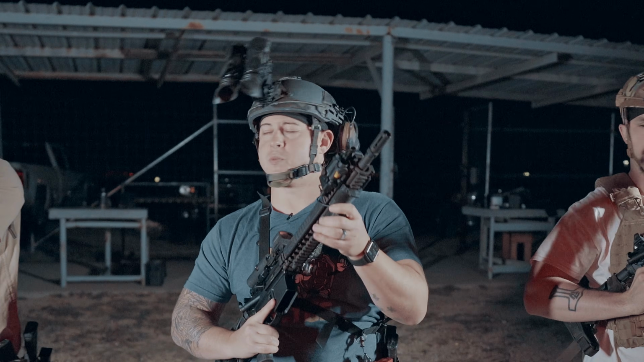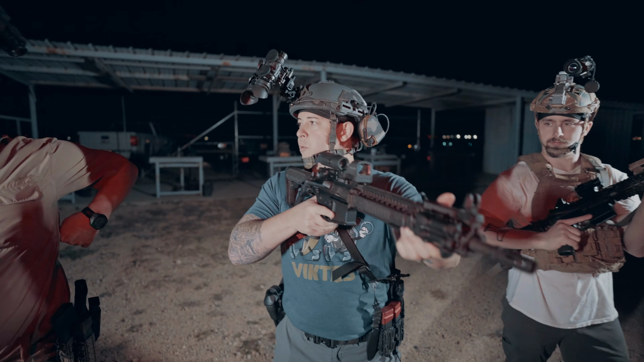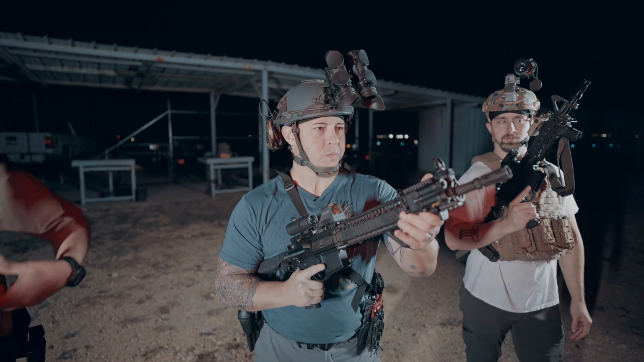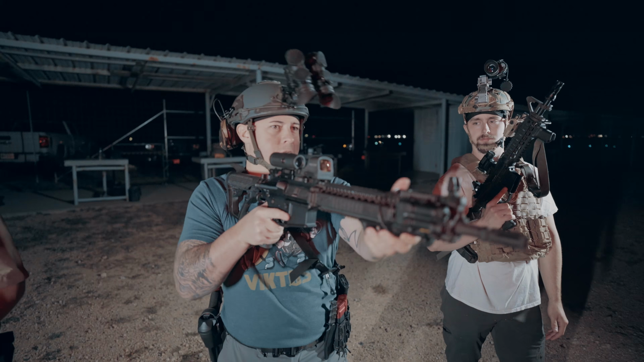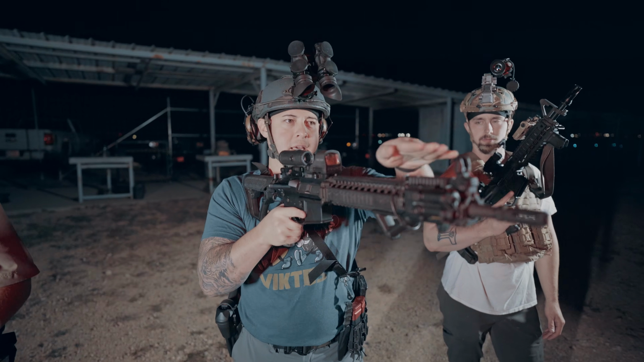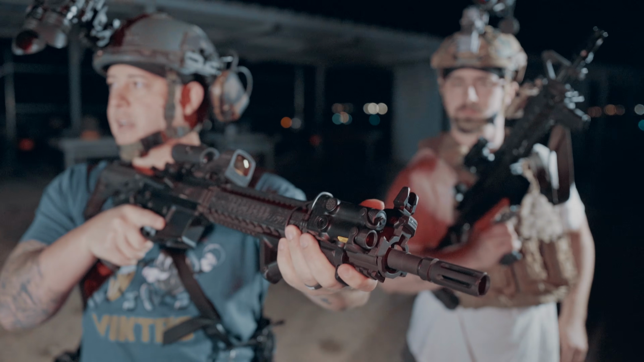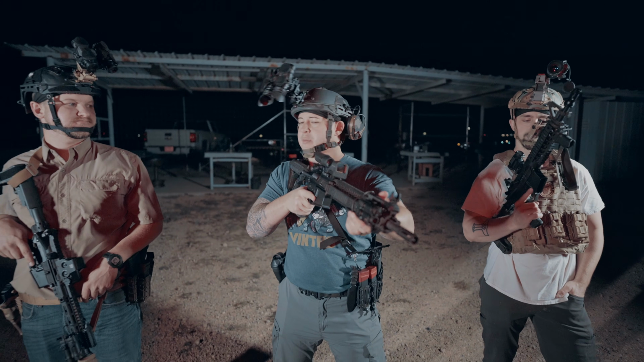Now keep in mind, we'd be used to shouldering our rifle and looking through our optic. So under night vision, we're going to have the buttstock a little bit lower in the shoulder so that you're looking over your optic. You want to be able to see your target over the optic and make sure you see your laser on the target. But you don't want to be cheek weld down trying to look through your optic.